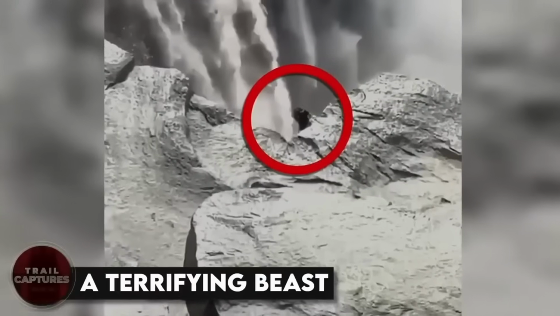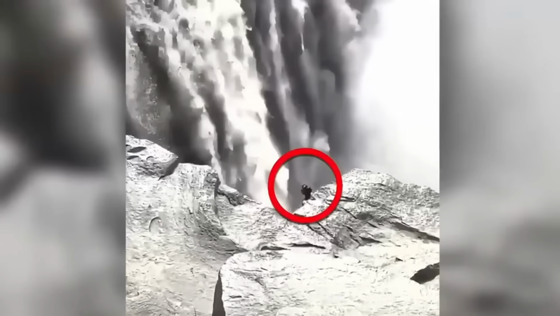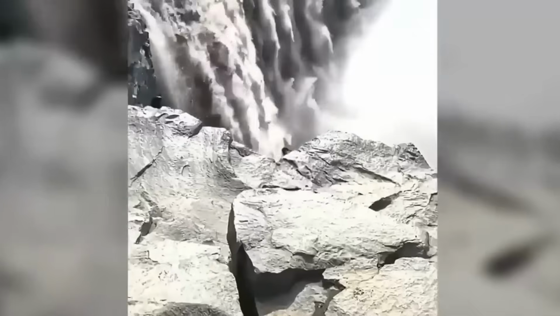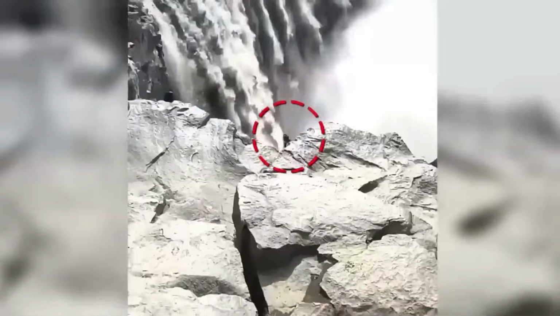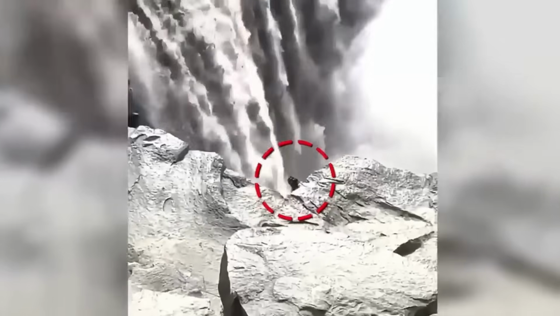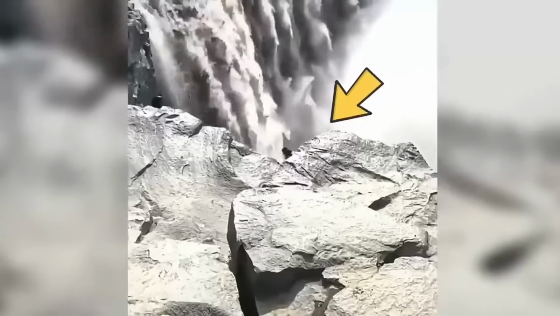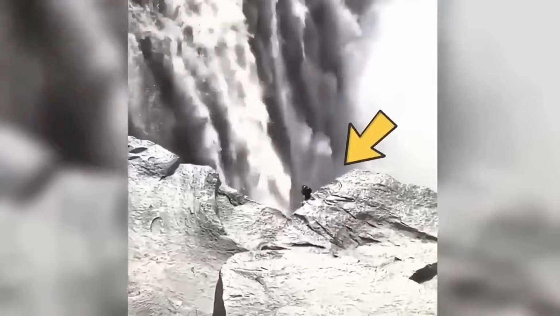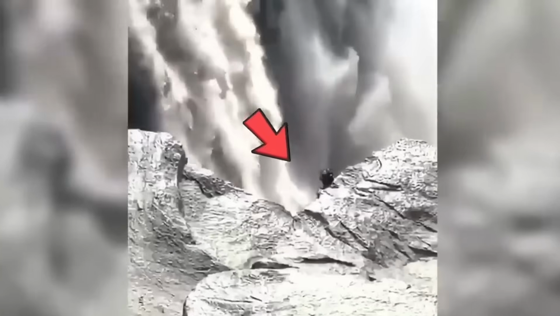A terrifying beast. As a man was recording this massive waterfall, he started noticing something weird. As he zoomed in, he saw a mysterious black creature at the very edge of the waterfall. What was it? Definitely not a plant, because the area did not look like it had any plants there. To some, it was an unknown being, while to others, it was someone with safety gear sitting at a very dangerous spot. Real or fake? It looked really creepy.